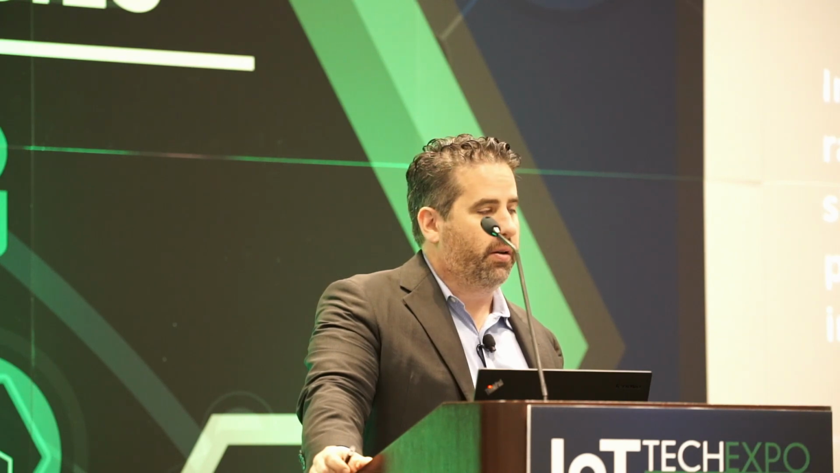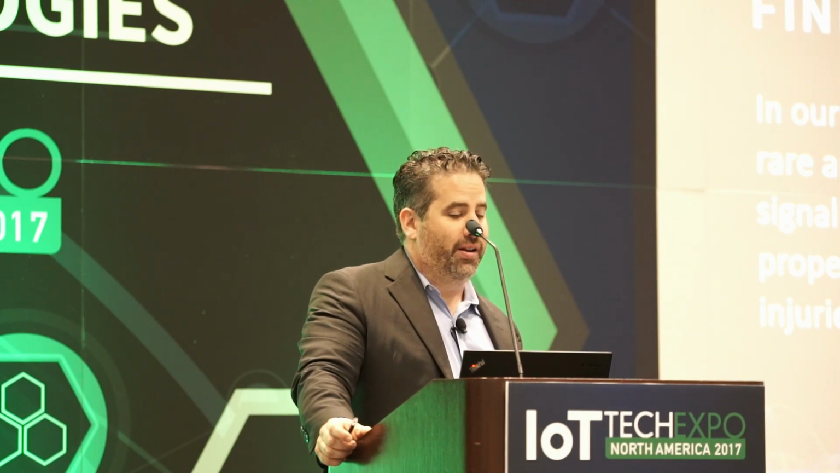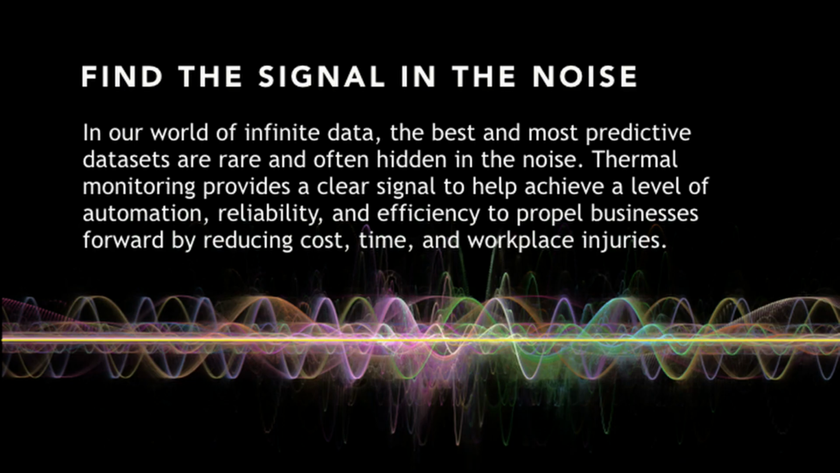The point I was trying to make is, we really must find the signal in the noise, and that's the big takeaway I want you to have from the presentation today, because we're evolving into a world of absolute infinite data, and the best and most predictive data sets are rare and hidden in the noise, and that's a real big issue. So thermal monitoring provides a clear signal that will help you achieve a level of automation, reliability, and efficiency to propel your business forward by reducing the most important things: cost, time, and workplace injuries.